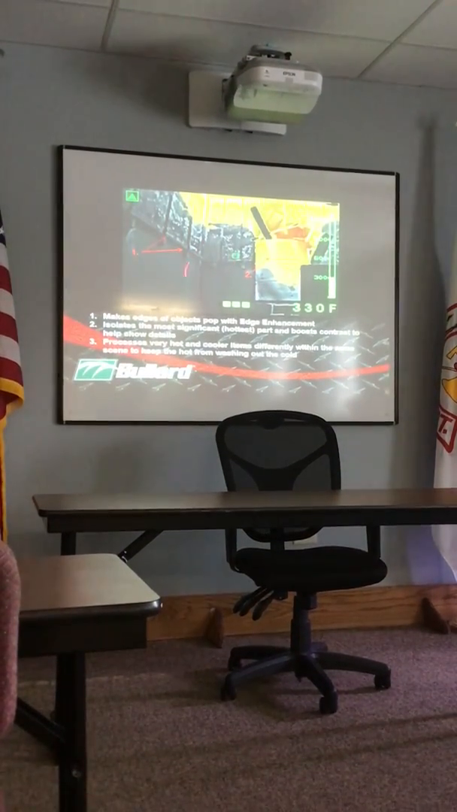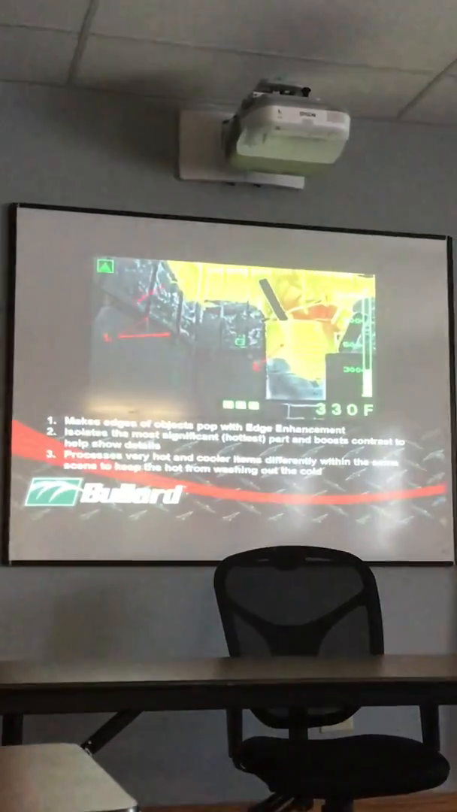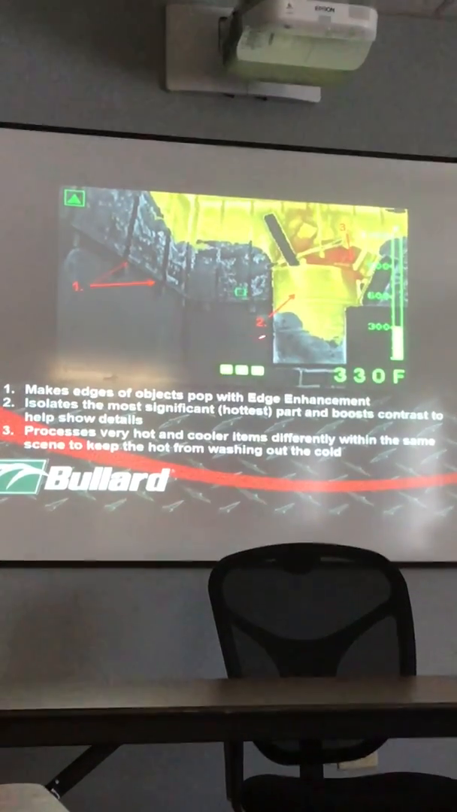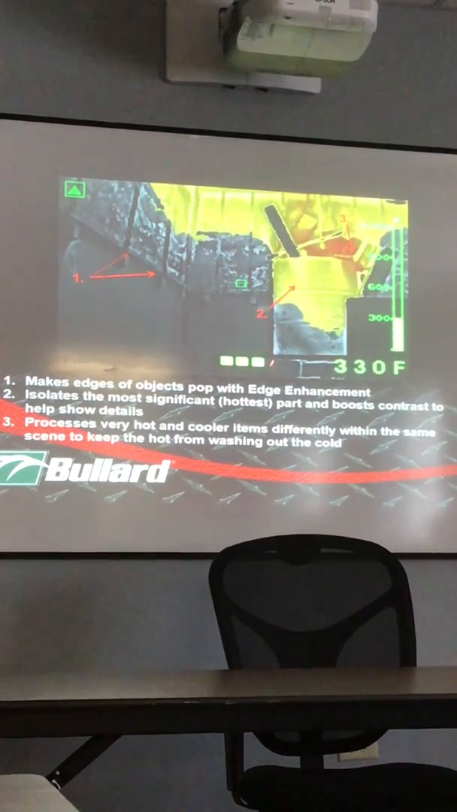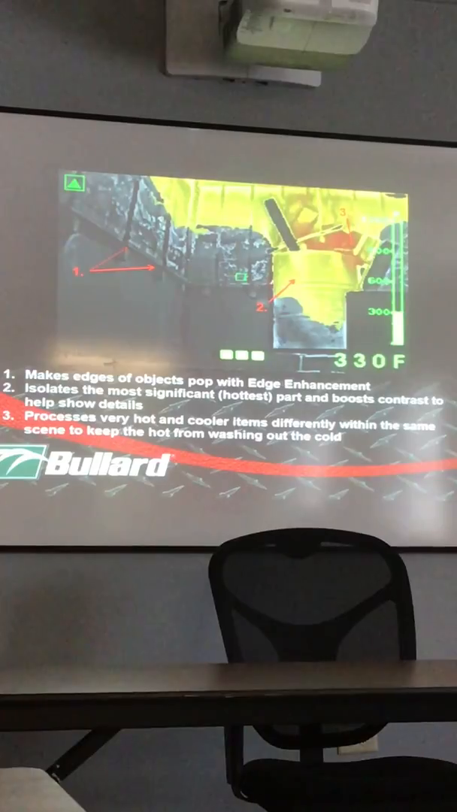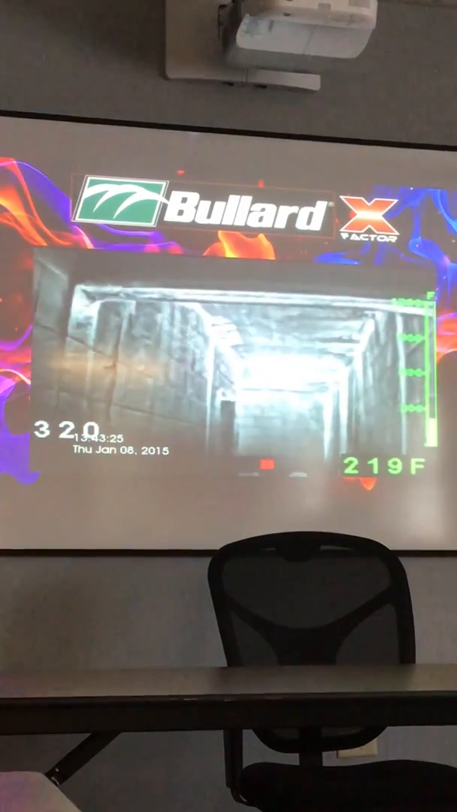So this is exactly what your screen will look like here. We'll go through what all these markers mean in a second, but this means that you're in that low sensitivity that automatically changes. So you can see you're above 300 degrees, so this will come on here. When you're under 300 degrees, that'll go away. So just be cognizant of that. That just means that you're in that high and low sensitivity range. Here's your battery indicator, and then here's your digital readout on the side. Wherever that box is pointed at, that's giving you your digital readout temperature here on the bottom.